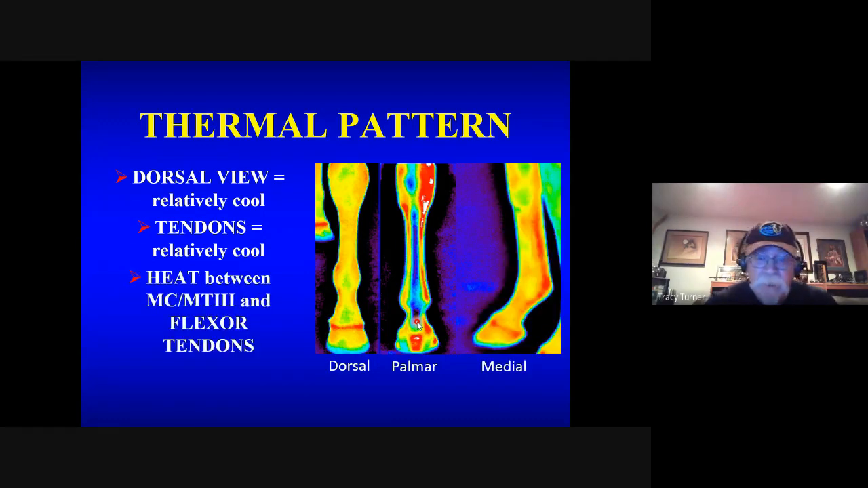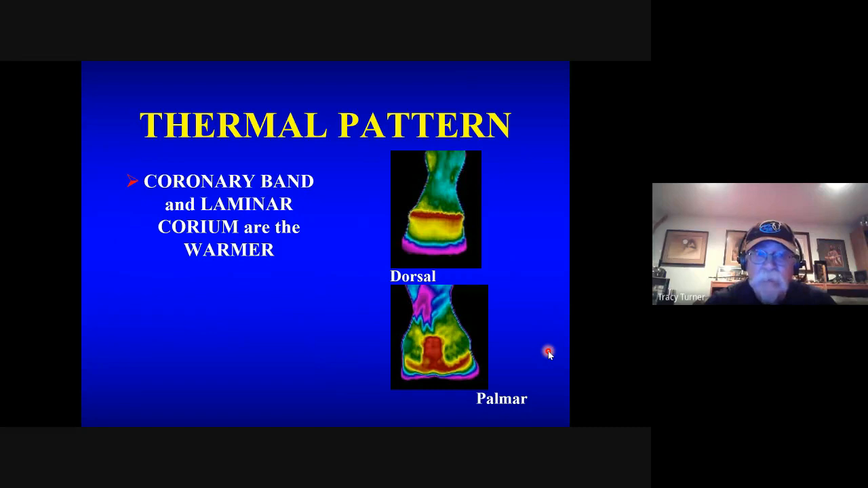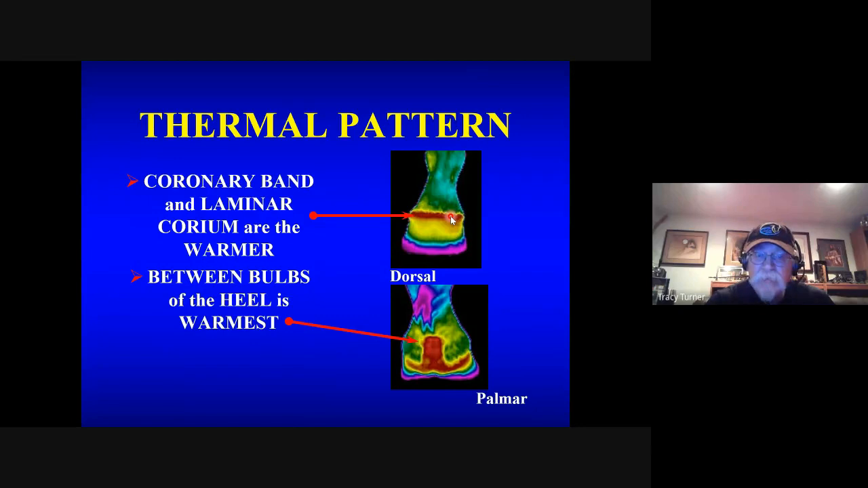And then when we look at a lateral or medial view, again, it shows just like we've been showing. You can follow the vasculature all the way down to the foot in the major vascular zone. So that's where heat should emit from. When we get to the foot, the coronary band and laminar corium are always warmer, followed by between the bulbs of the heel. These are always the warmest areas, and I always use these as sentinels. Nothing else there should be warmer than those spots, and anything that does show up at that temperature is not normal.